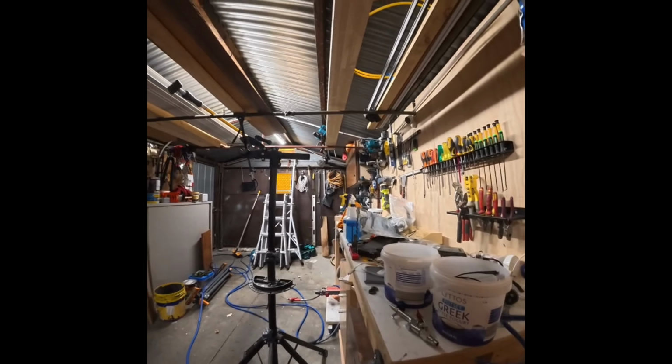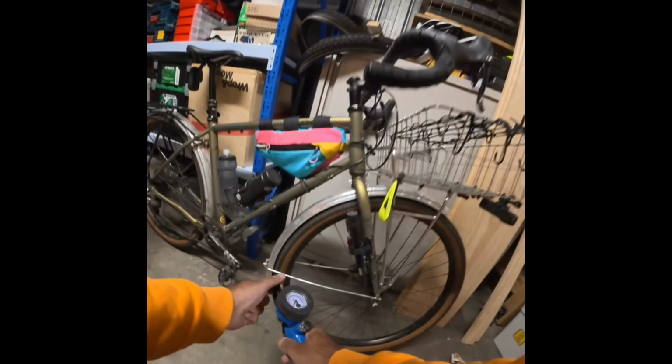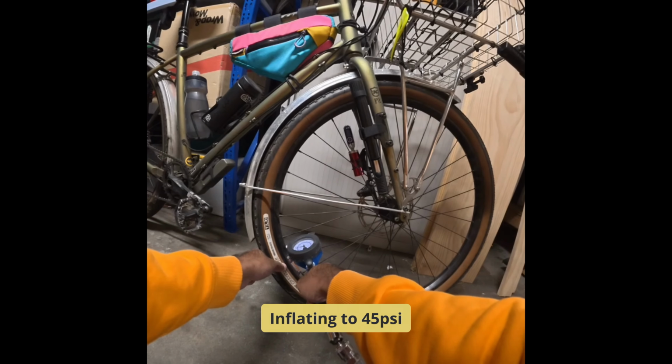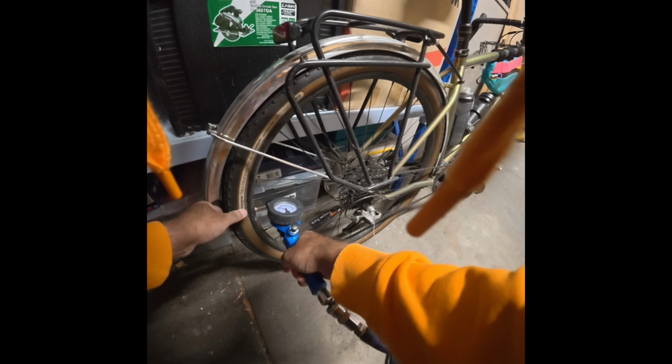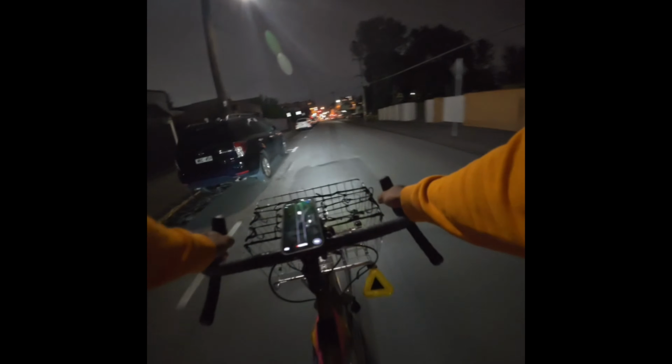I'm just in my garage here getting ready for a night ride. Going to inflate the tyres to 45 psi. Running a tubeless setup with some Gravel King gravel tyres on my Kona Sutra LTD bike. Had it for about 3 years now from Off-Course Bikes in Brunswick, probably my favourite shop.